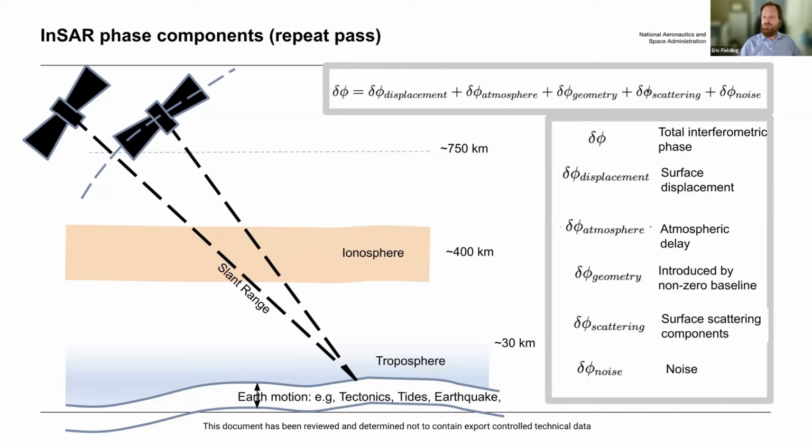There are changes in the surface scattering. That's if the surface changes between the two dates. And then there's noise, which is other effects from the hardware and software used to make the interferogram.